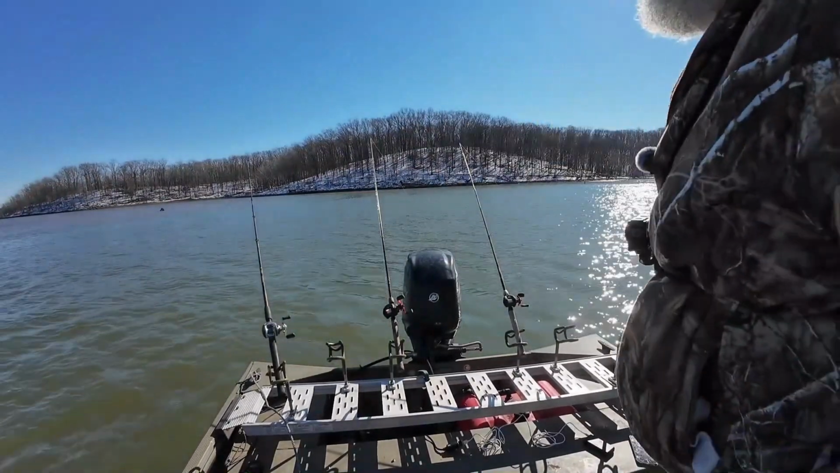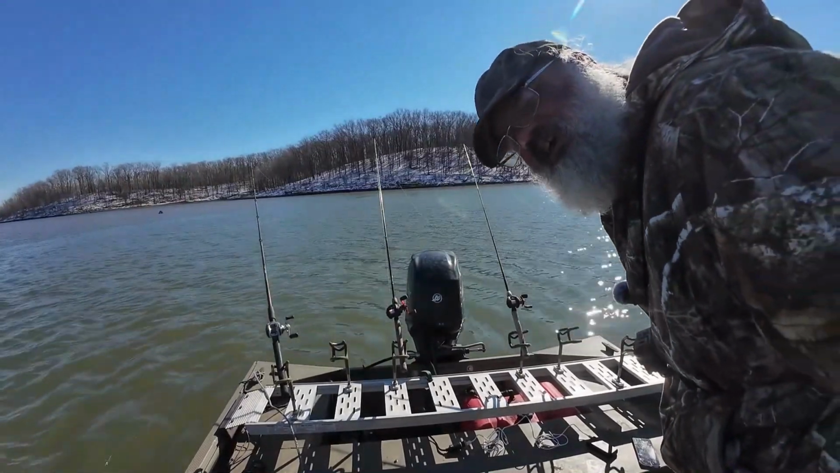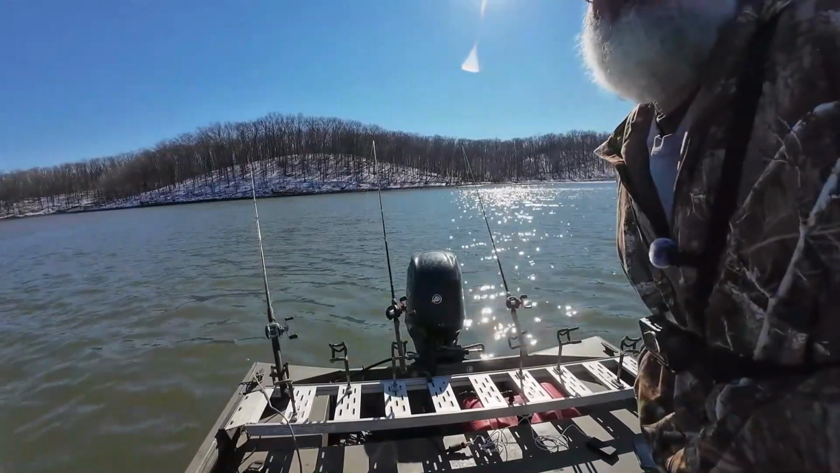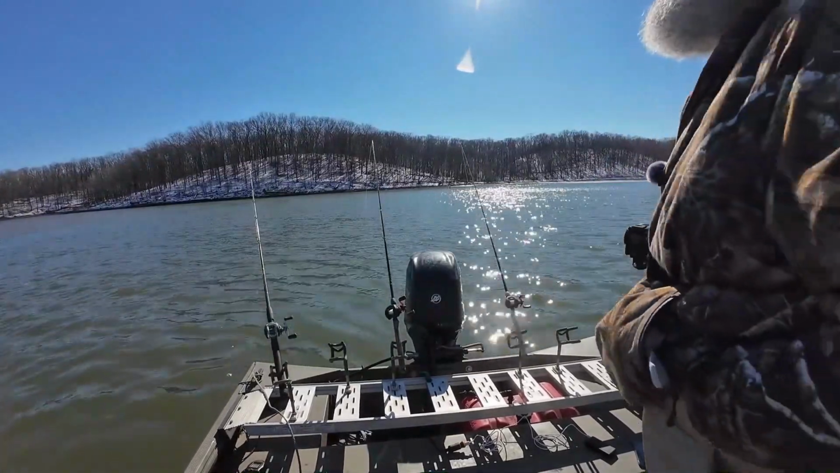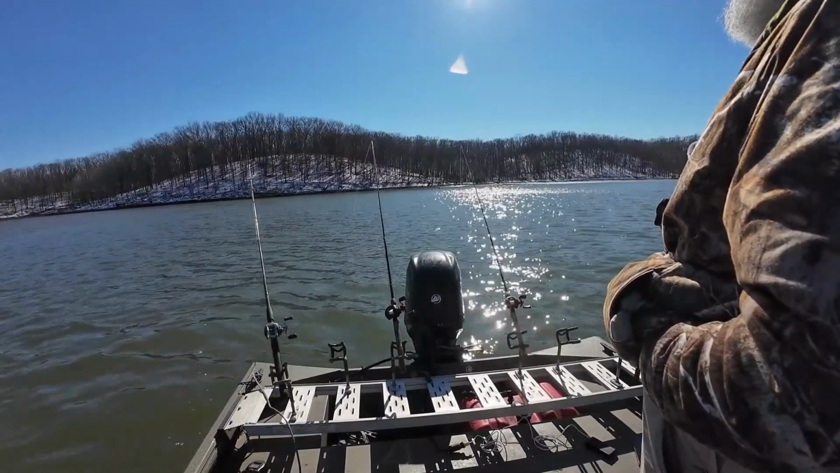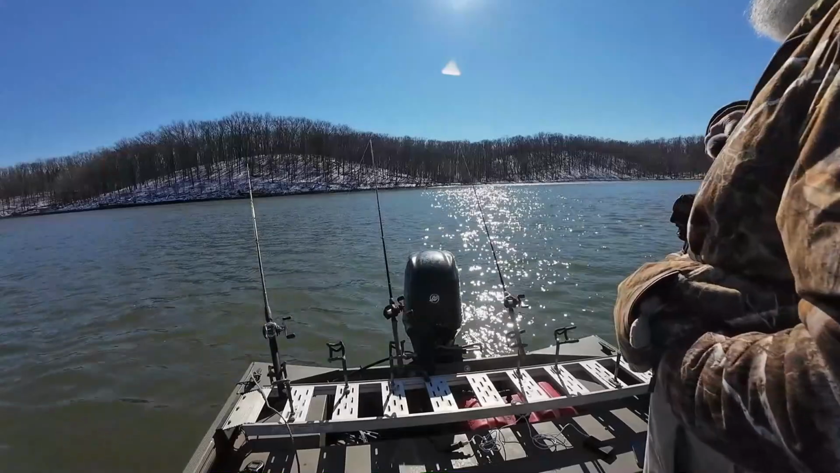Back to fishing. We like 7 more and then we can go home. I ordered a new set of fillet blades a while back, and I hadn't got to use them yet. So I'm gonna use them.